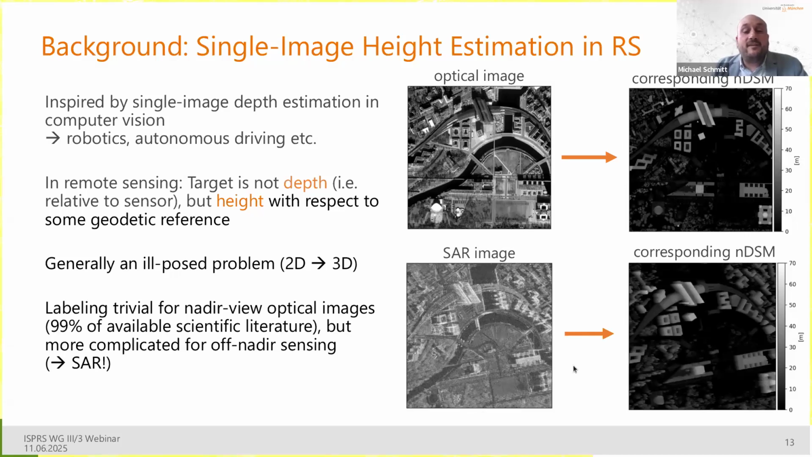But in the SAR case, it's a bit more complicated. If you have a SAR image in this original native slant range geometry, then you have to reproject your digital surface model into what the SAR is actually seeing to make ends meet and to make a pixel-wise annotation. So here also a bit more engineering effort has to come into play.